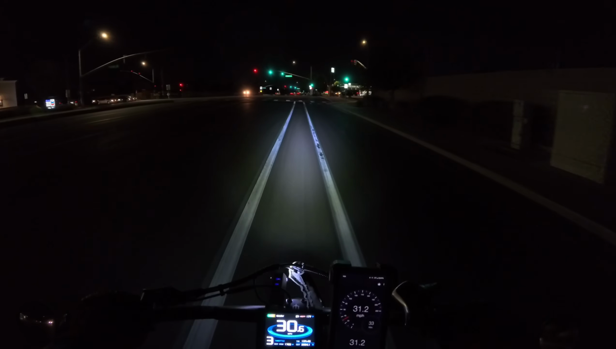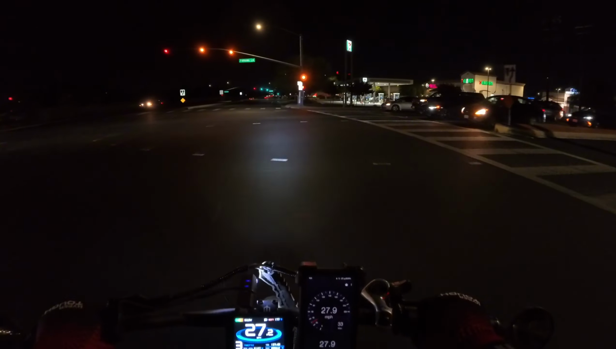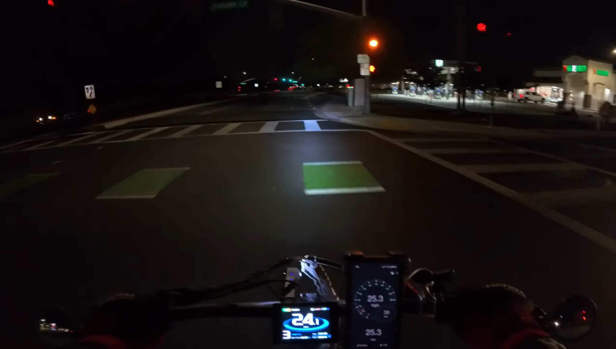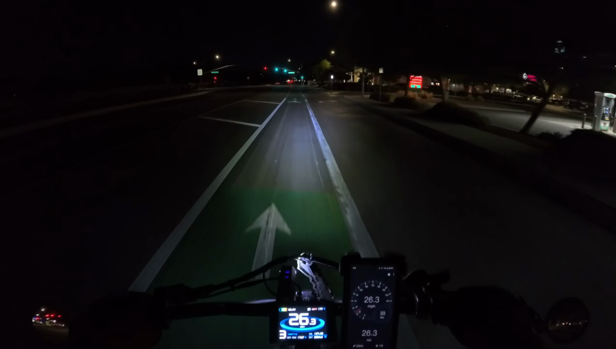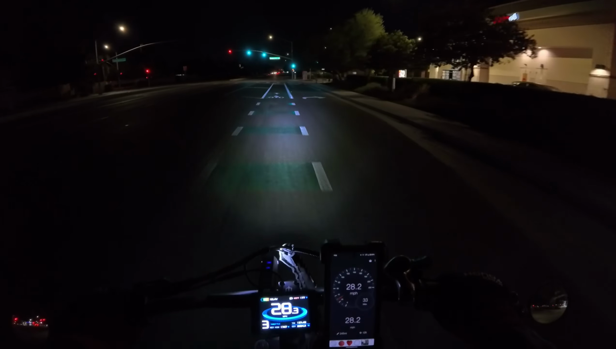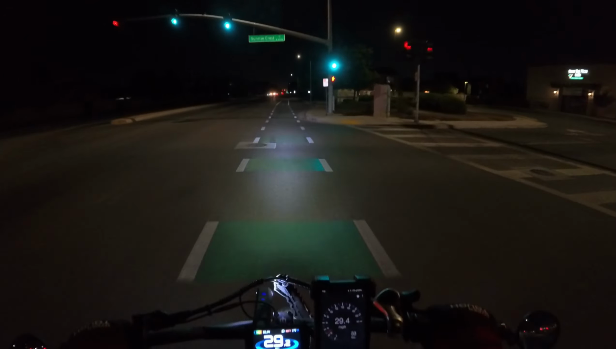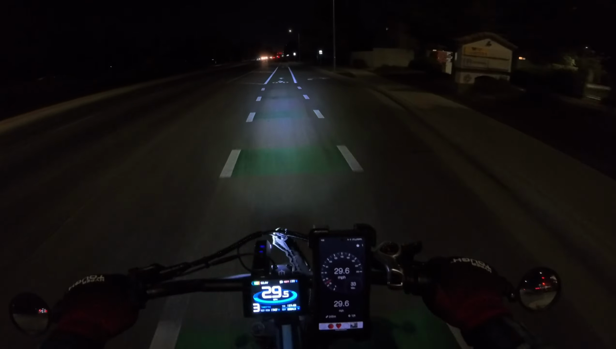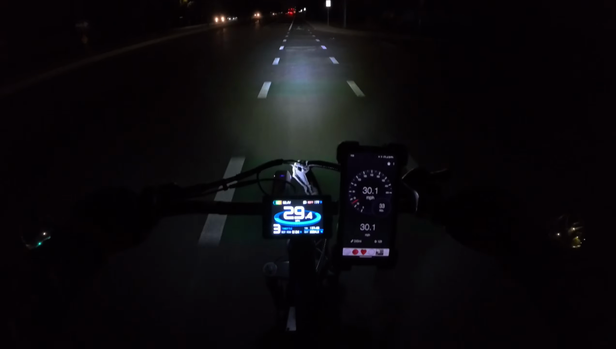Obviously I take the precaution steps. I wear my safety stuff. I wear illuminated clothing. I actually want to get some LED lights, or some reflective stickers. I want to definitely get some on my tires, or if I end up selling this bike, I'll probably do it on the next bike.